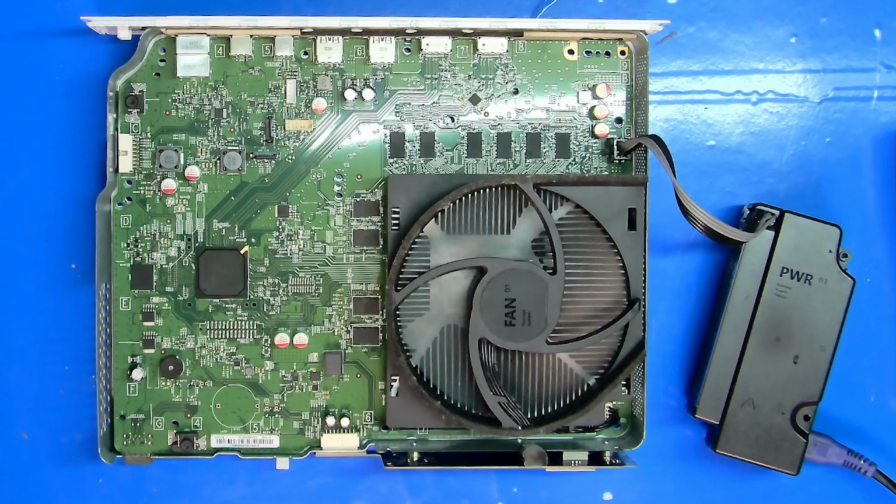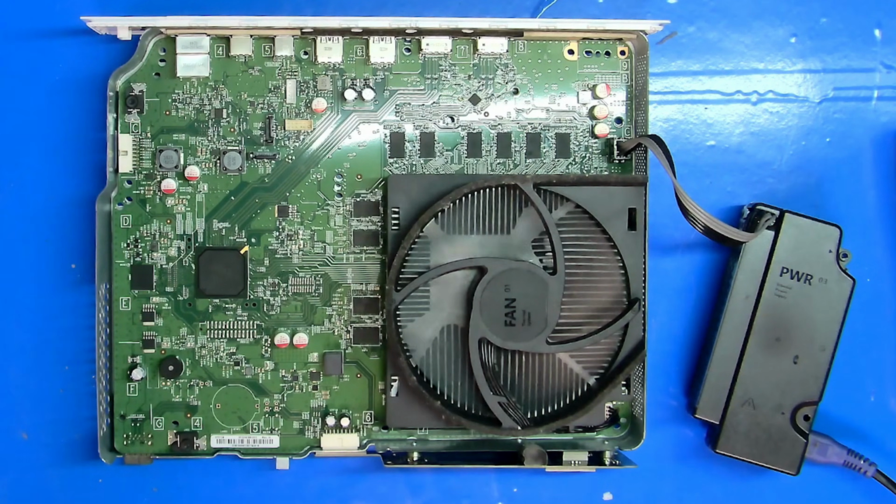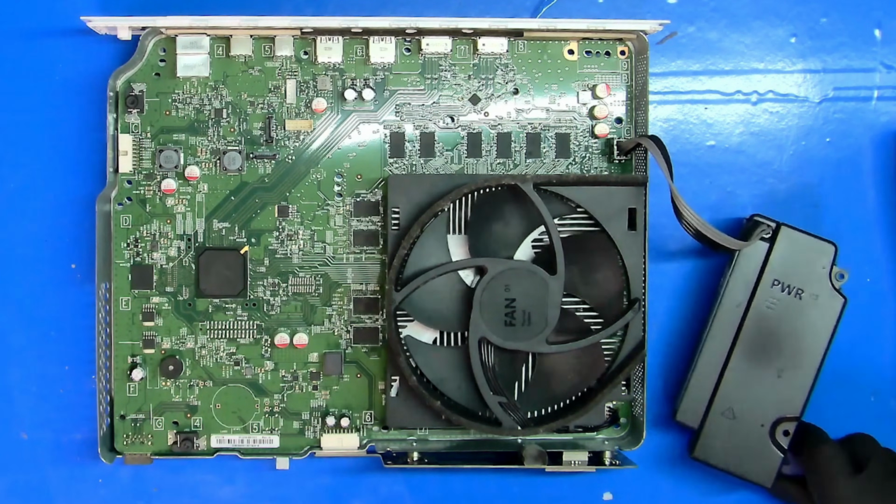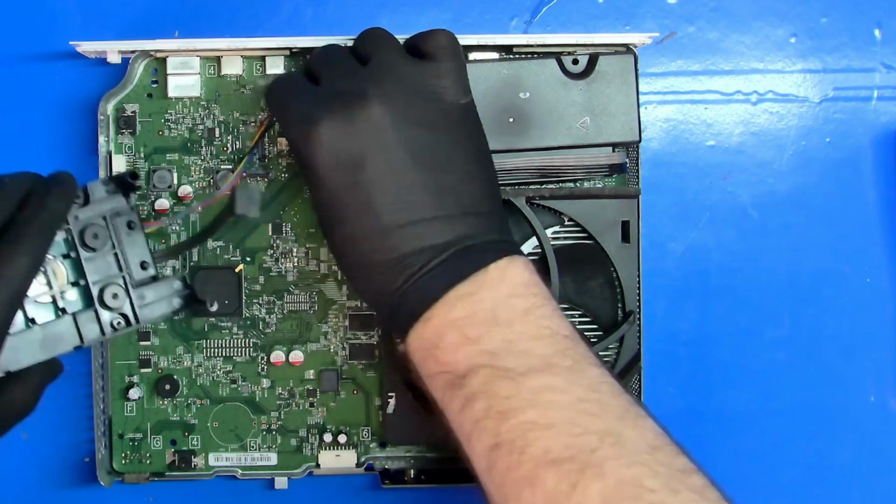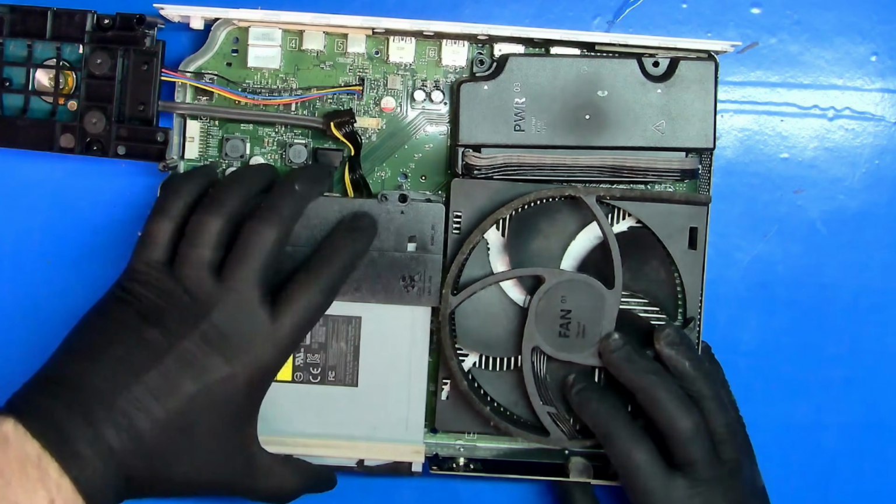So far so good, it's powering on, which is a great sign. Let's get it all back together and run some proper tests to make sure everything is working as it should and that it boots up normally. This is the power supply, and this is the hard drive going back in now. Once that's connected, we'll hook up the disk drive, get all these screws back in, and finally get the case clipped back on.